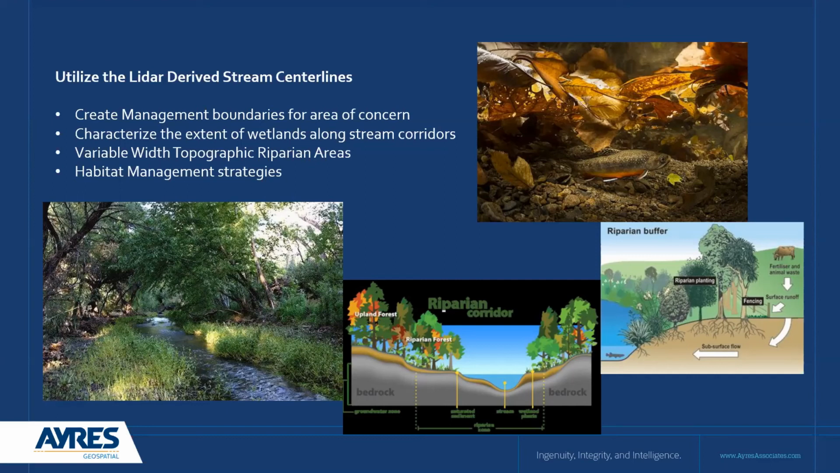Wetlands and riparian areas, they're not always just a 30 or 50-foot buffer along a stream center line the entire route of the stream. They vary with the topography along the river. And so maybe you can create a variable width topographic riparian area that would aid in management of multiple habitat and wildlife, flora and fauna techniques.